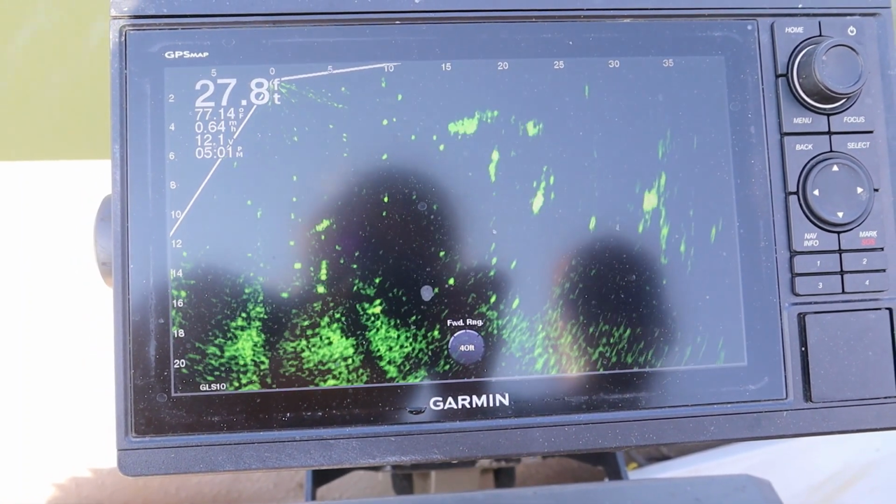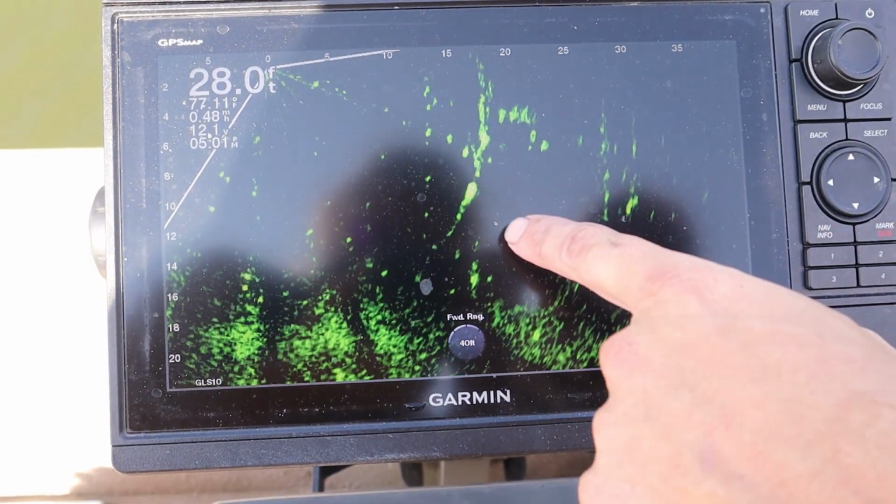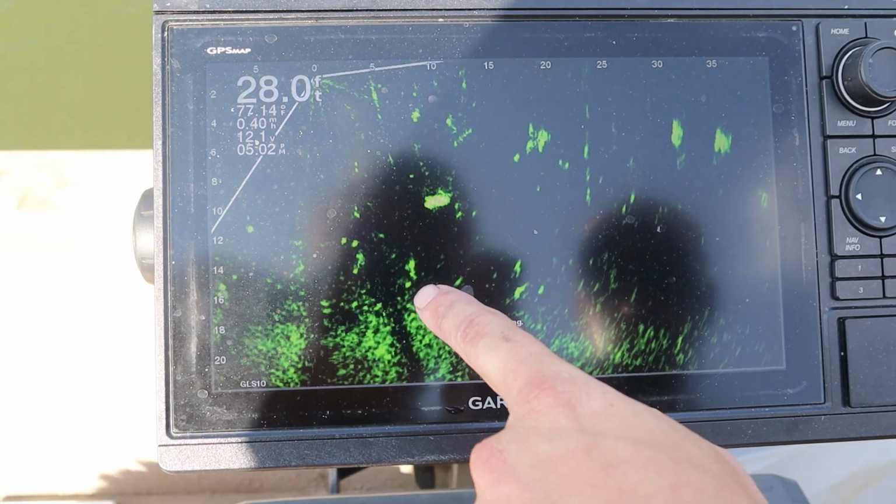Now there are only 2 or 3 fish there, but what I'll do is I'll throw my hook out, and there it is right there. So you can kind of see my hook and my sinker falling. That's why I like having that sinker underneath that hook. I can find that hook and sinker a lot quicker.